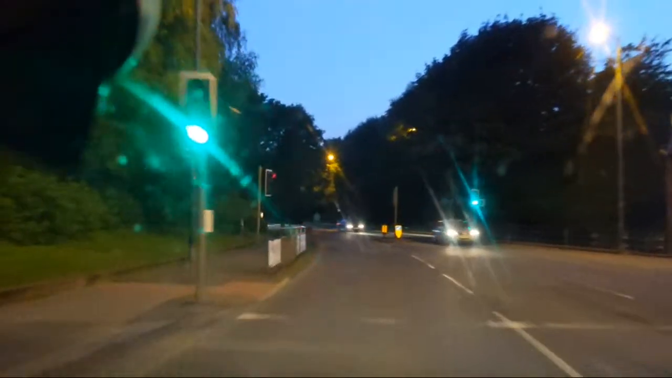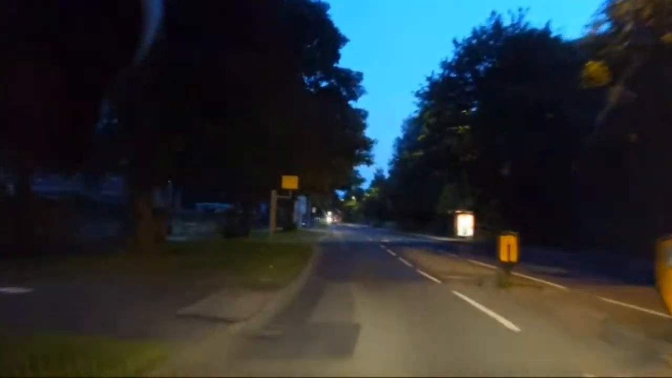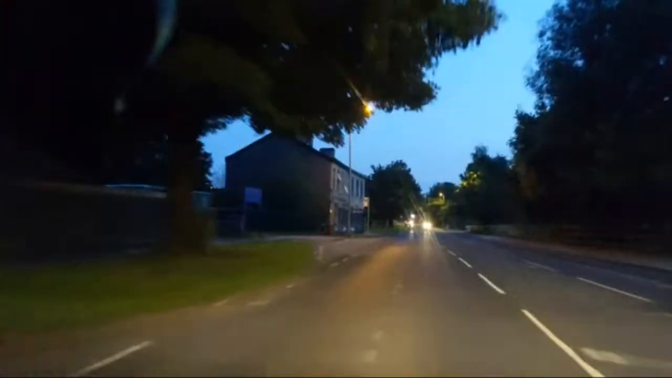Time check. Yes, please. It's 21:33. It's 16 degrees, but feels a lot warmer, on the 3rd of the 8th, 2021. All of which is very good.